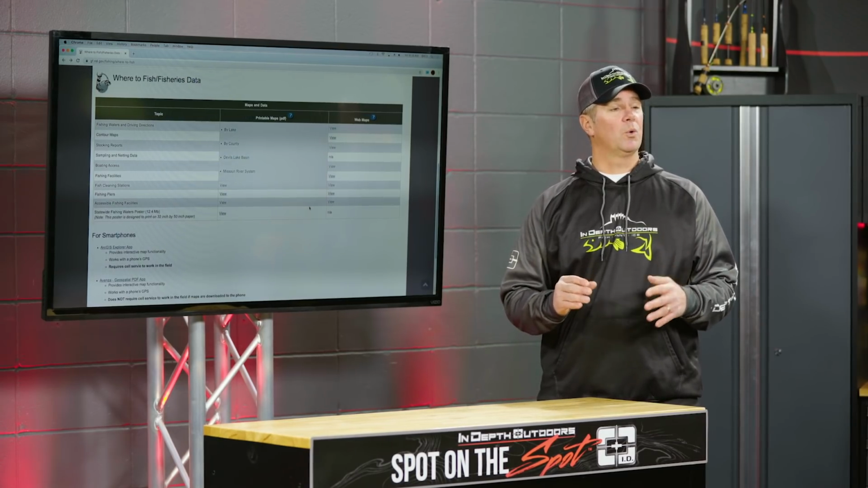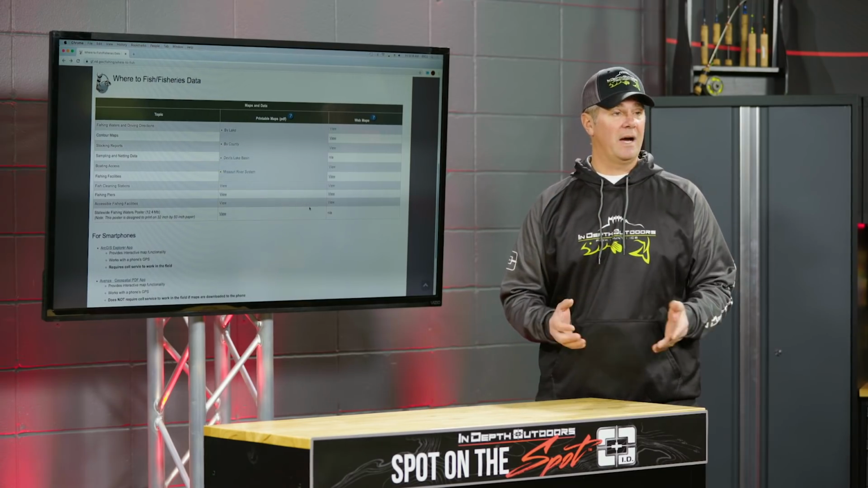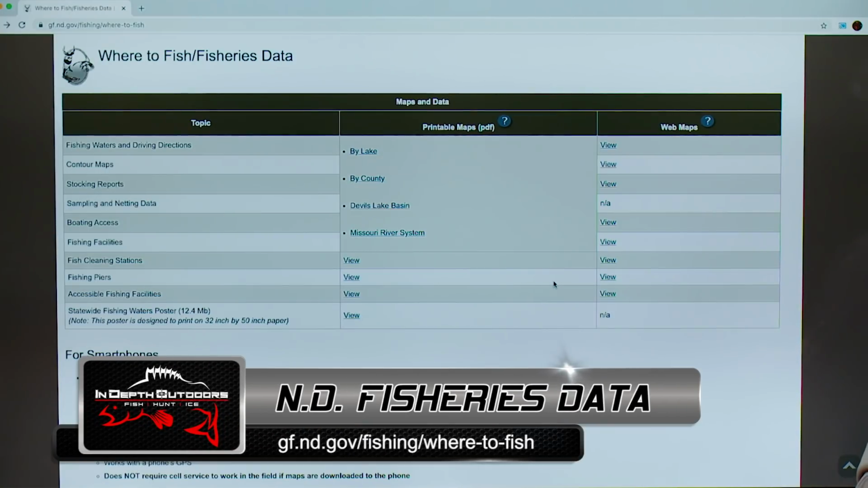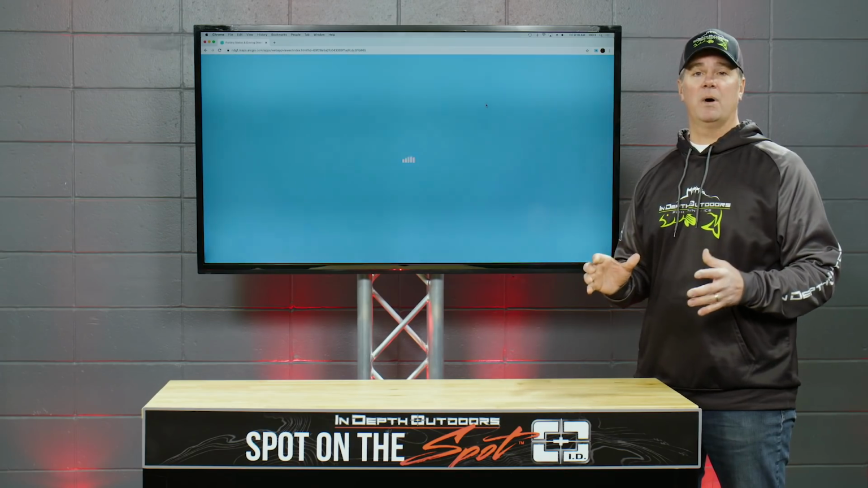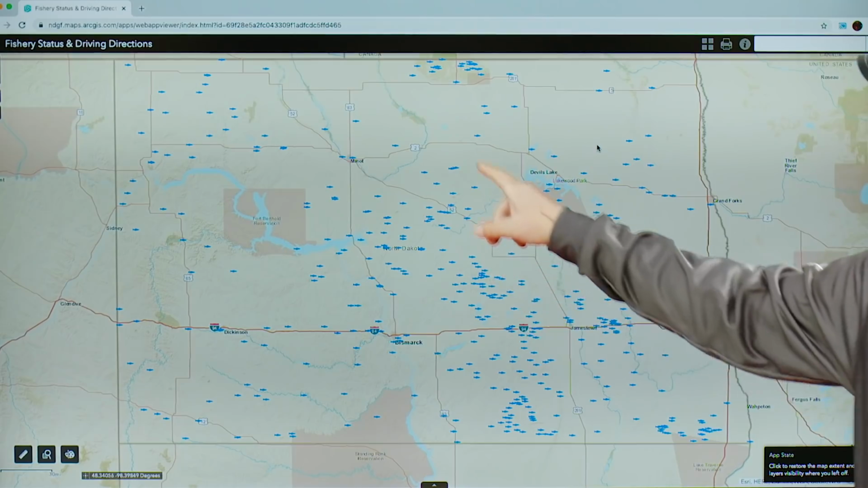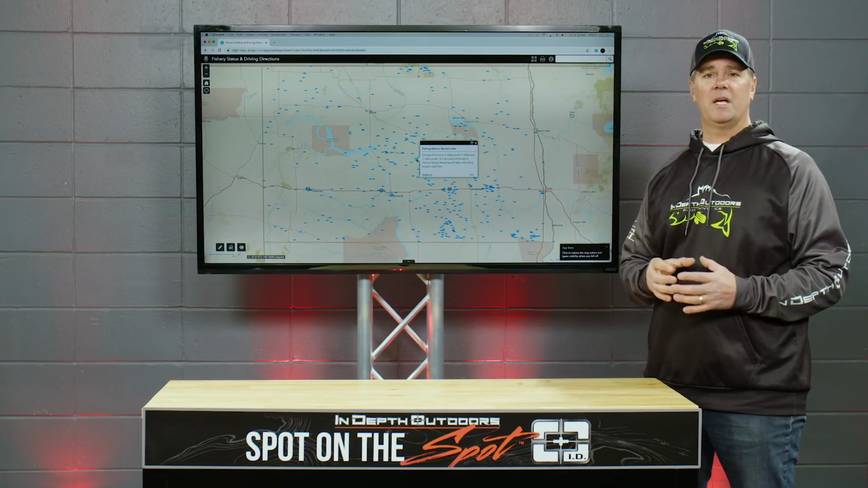For the most part, we're choosing the bodies of water to fish based on resources provided by the state of North Dakota. North Dakota actually has a very robust online system of showing where all the lakes are at, how to get to them, as well as some very detailed survey reports. So let's talk about where to find these bodies of water. There's a really cool map here where if you click on where to fish, look at that. Every one of these fish indicates a body of water with fishable populations in North Dakota.